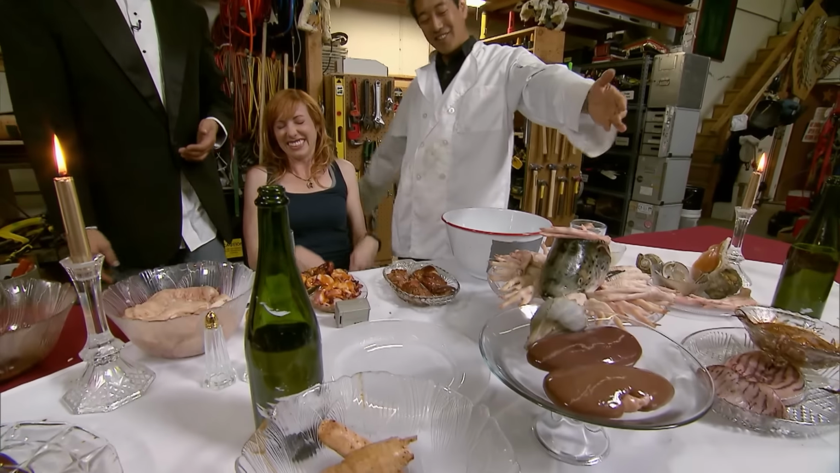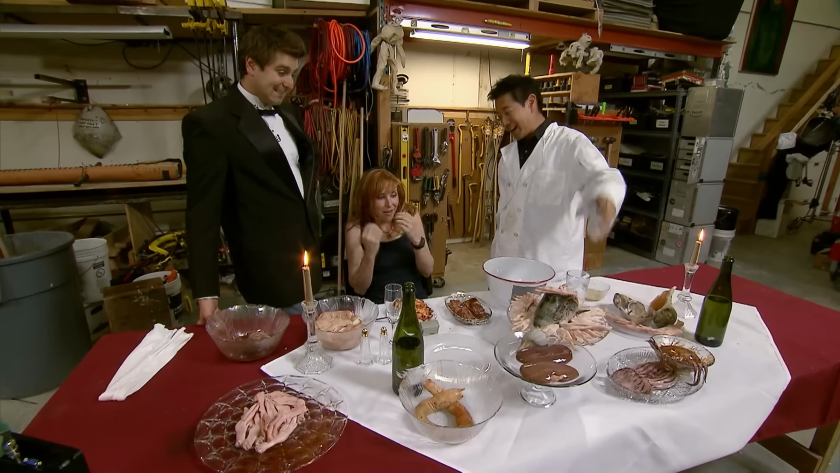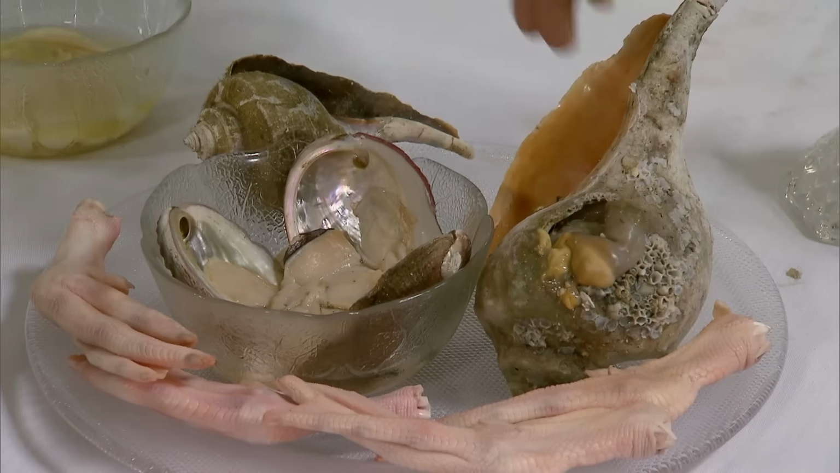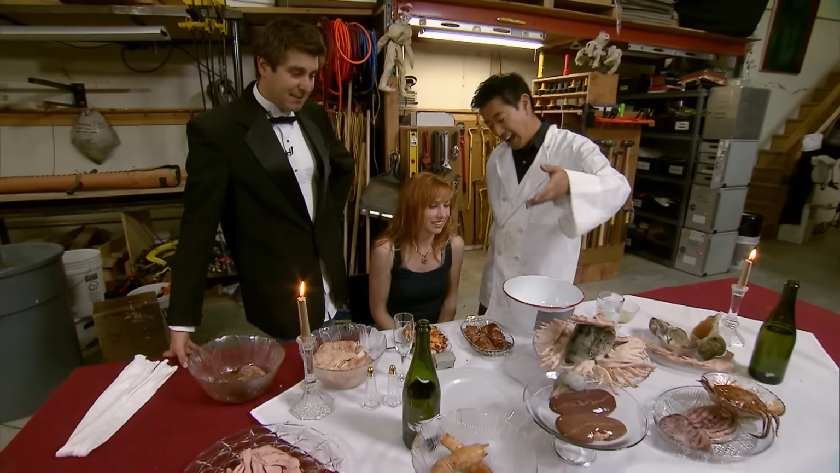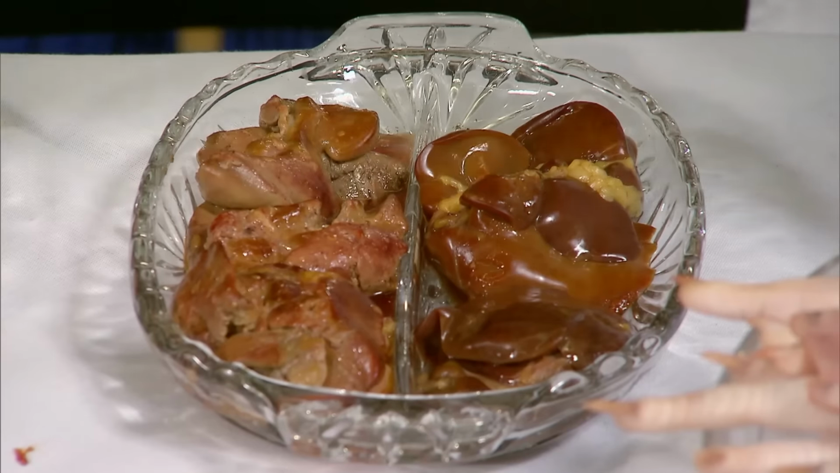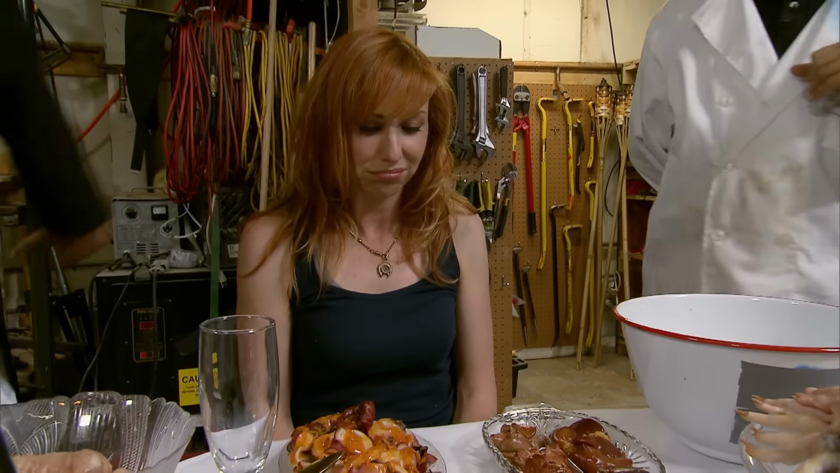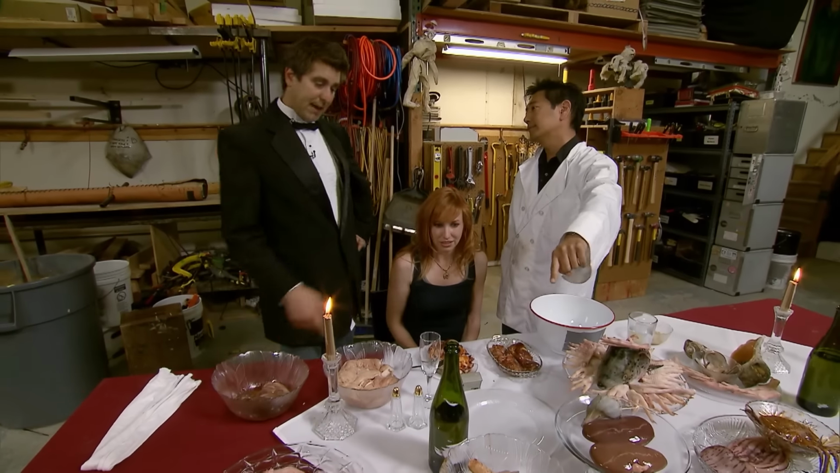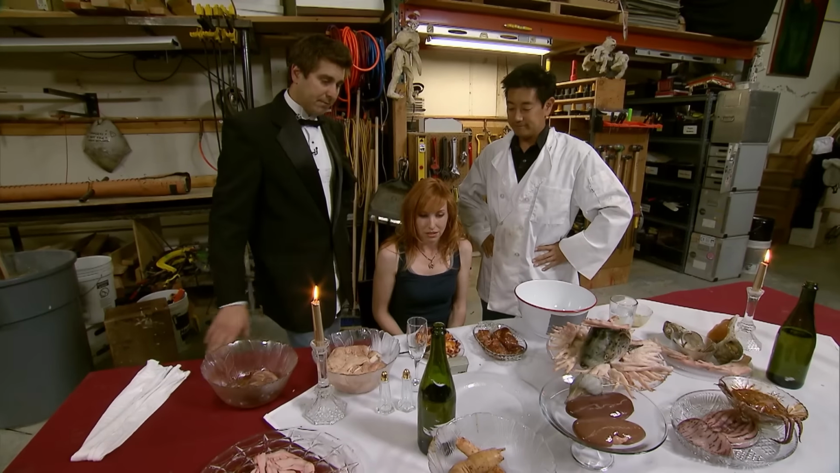Okay, hey, here's our buffet. We have chicken fingers, which is a delicacy in the American South and China. Abalone, this is concha la Grant. We have kidney and liver, both uncooked and cooked, flavored with abalone slime. That way you have a choice. Don't forget the bung gut. Yeah, that is basically the end of a pig's intestine, deep fried.